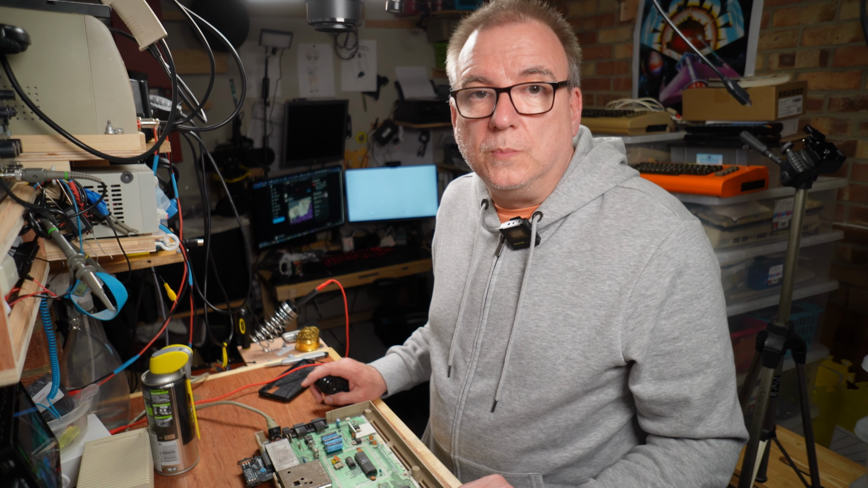Okay, time to spin the wheel. If it turns red, it's faulty. I don't remember the colour it goes if it's okay. Let's just say not red. And there we have it, a broken chip spotted by my new Topdon thermal camera.